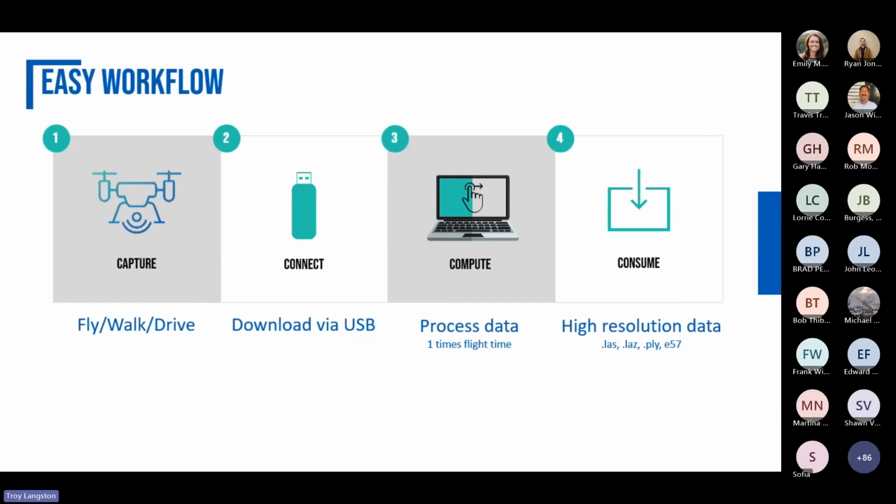The workflow, super easy, very simple, quick and effective. So first off, you start the Hovermap, it takes about 60 seconds to get it set up. All you do, pick it up, plug in the battery, push a button on the back, takes about 60 seconds, and it starts turning on your scan.